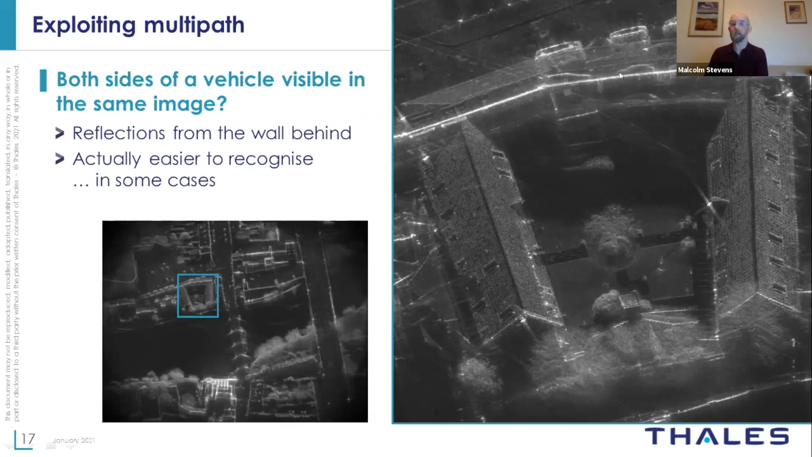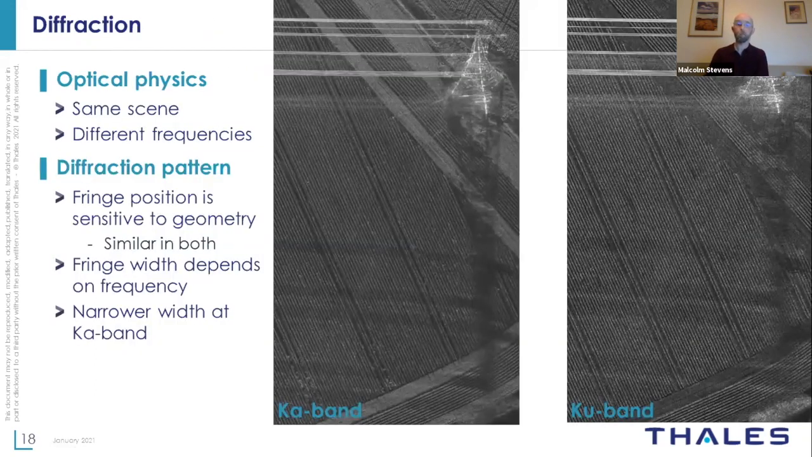And in this case, it can be easier to recognize the shape of the vehicle from the multipath than it is from using the original direct path signal. But it means that you're able to gain more information about the objects that you're looking at in the scene. We also see other effects.